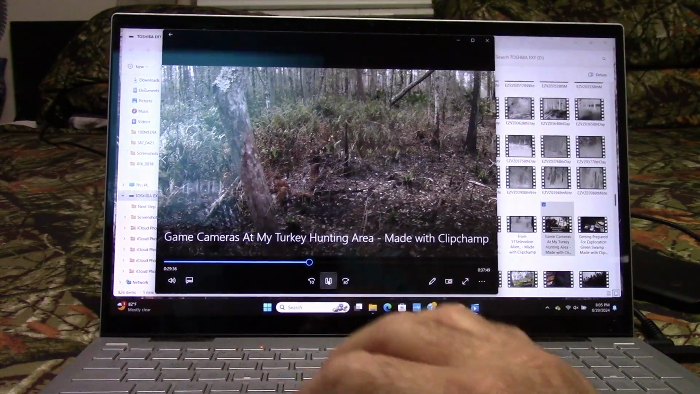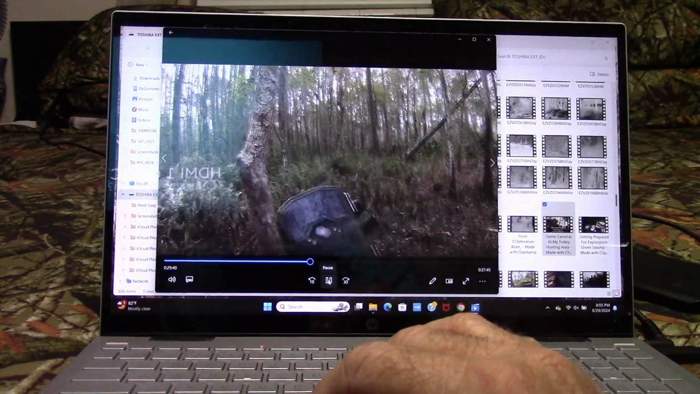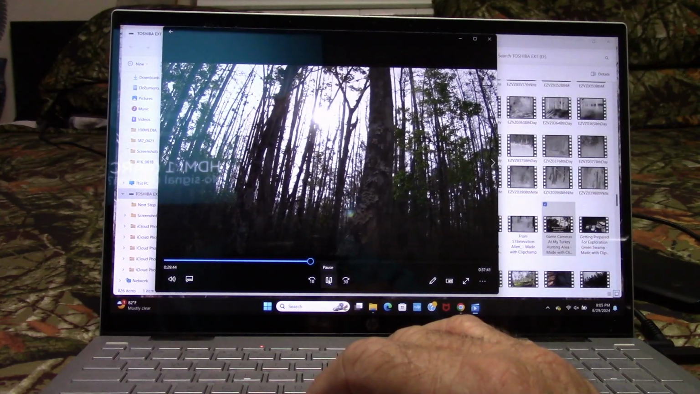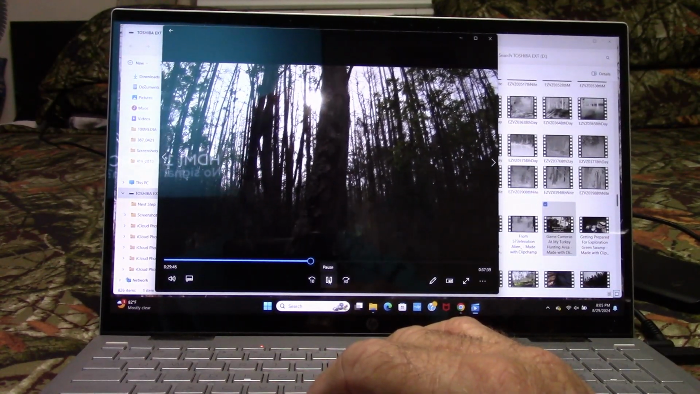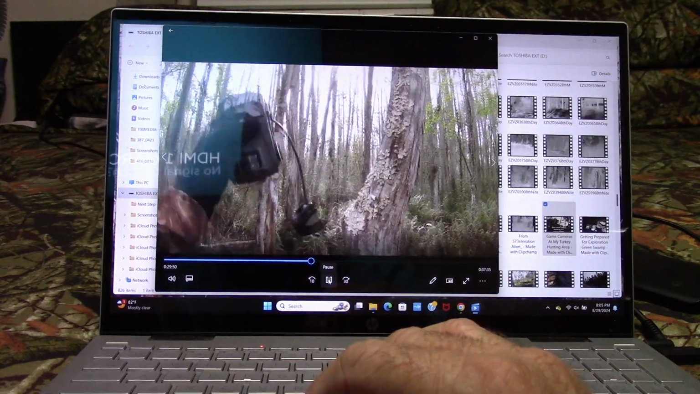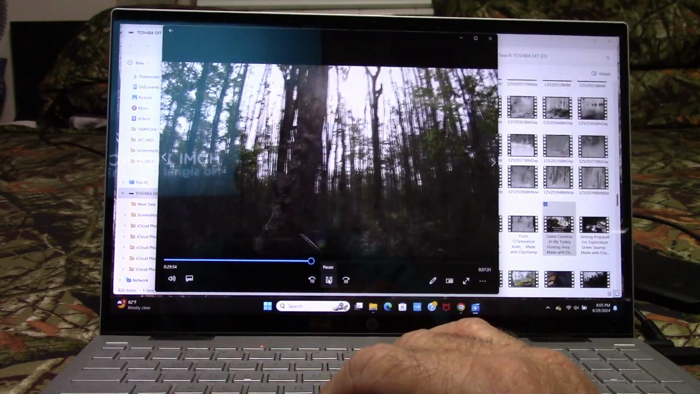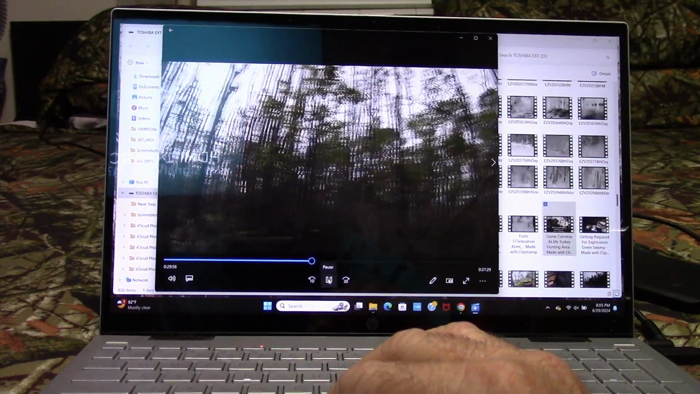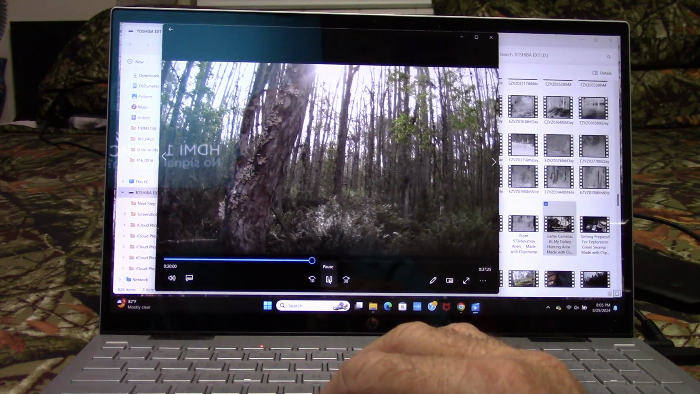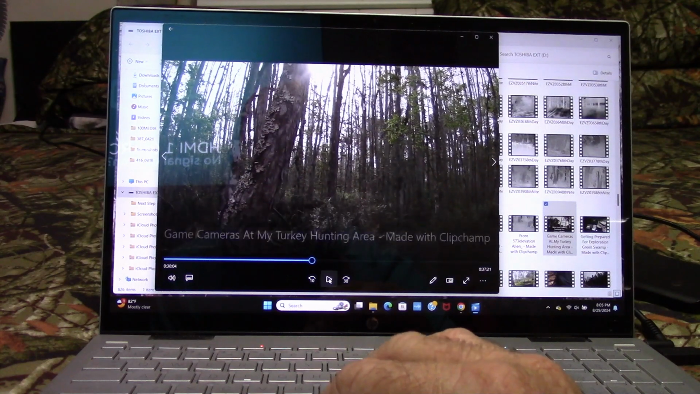Okay, so this next game camera here, this is the one I'm fixing to look at and show you. I'm going to show you this orb that comes flying through in front of it during the daytime. So this camera I set to take videos, and I set it up facing the swamp where I found two footprints, the two 16-inch footprints.